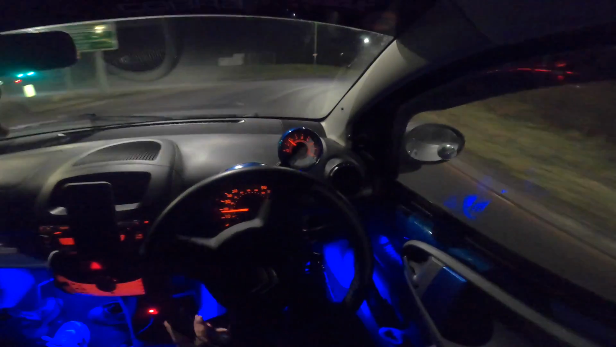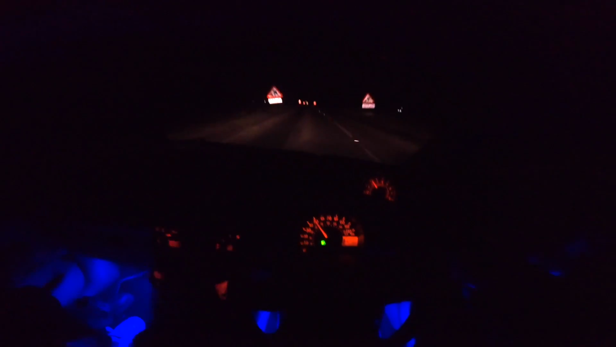I've just turned my lights off. There's roadworks everywhere. Have I been on a road today that doesn't have roadworks? Couldn't tell you. Probably not.